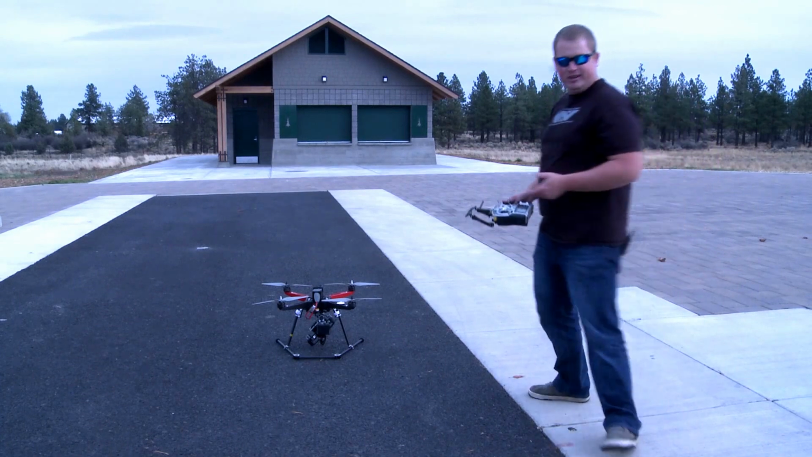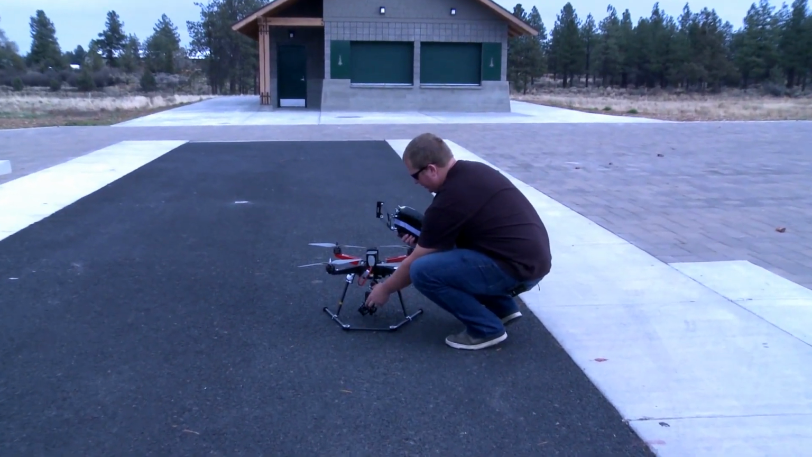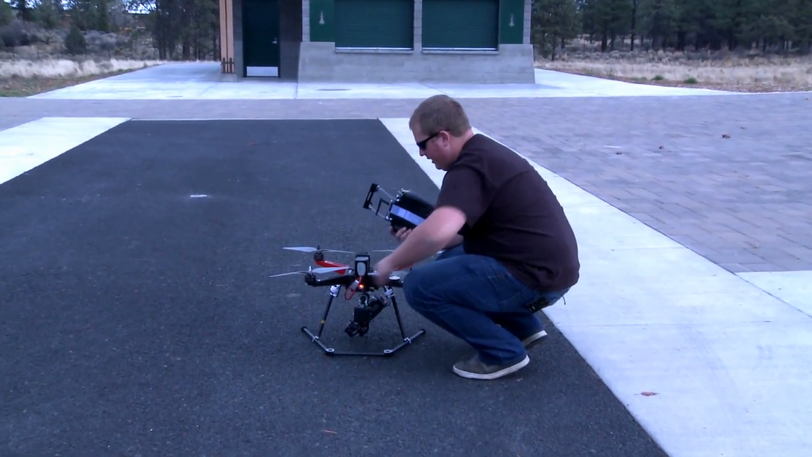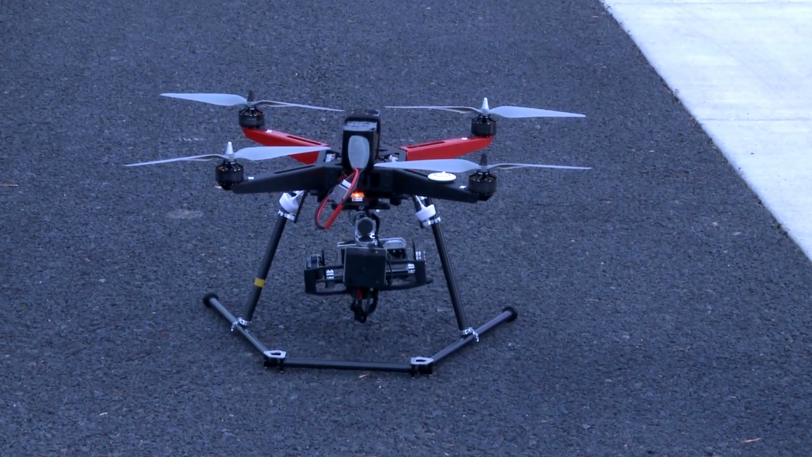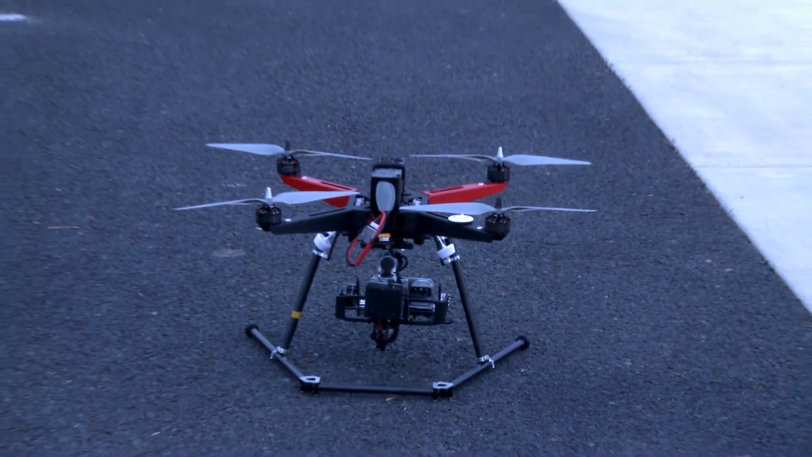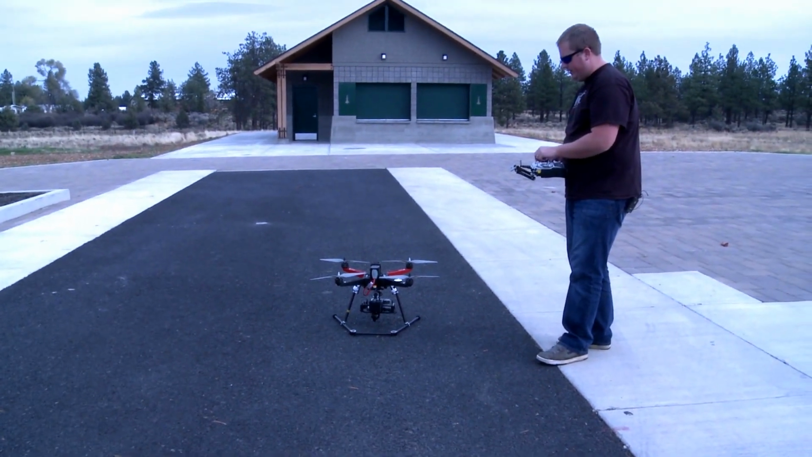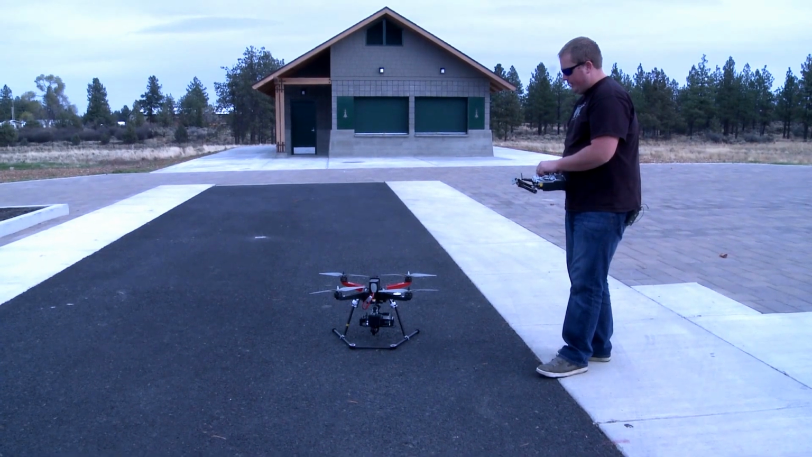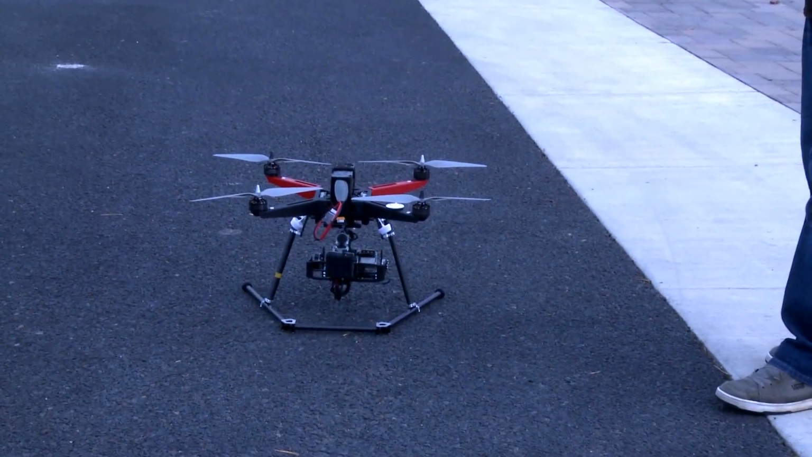I forgot to turn my gimbal on. So let's go ahead and fire the gimbal up. It's just this power button right here on the back. That's going to calibrate. You want to make sure it's as still as possible. That's going to fire on just like that. So now the gimbal's fired on. We're going to do a quick check of the tilt of the gimbal. You can see that the camera is now tilting down and tilting up, so we're good.